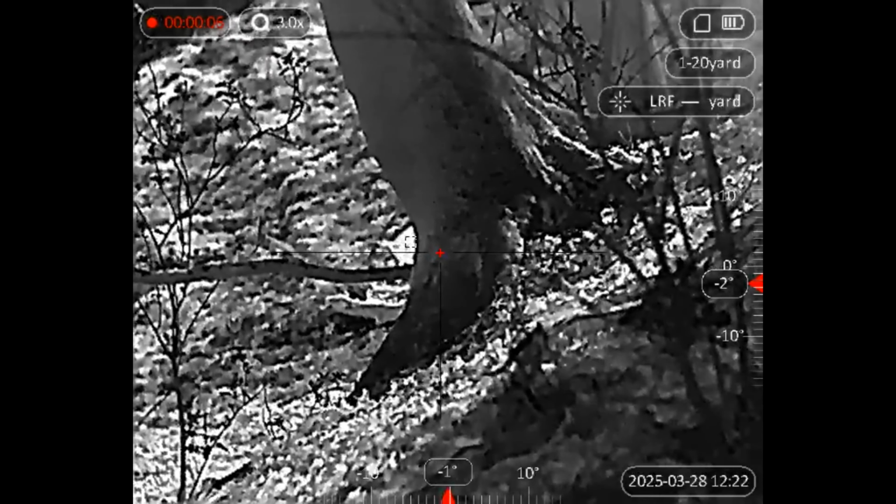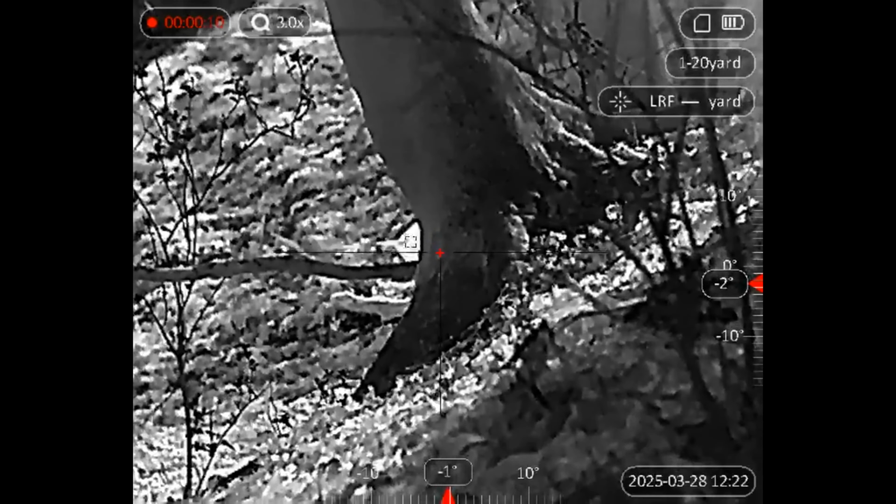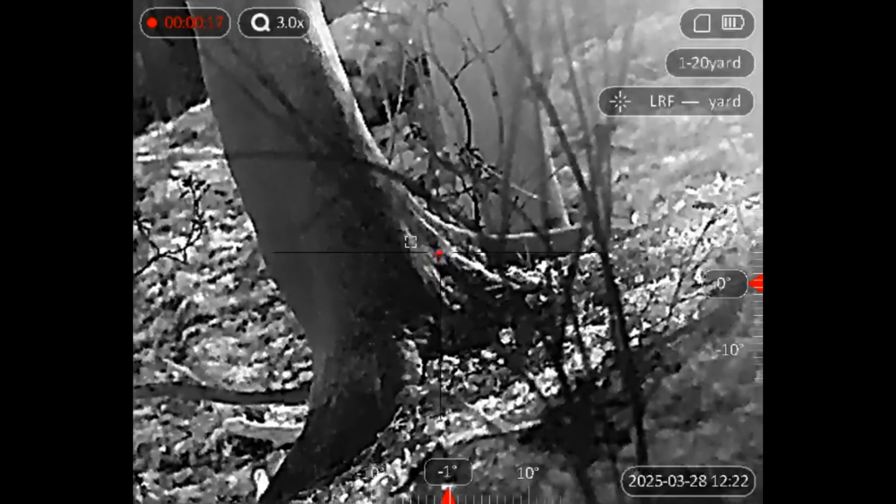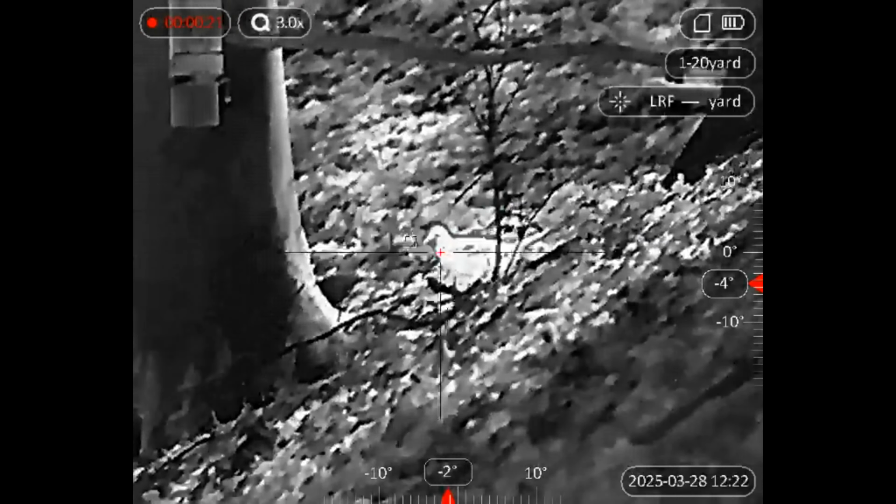It's a hen pheasant, but this is out of season, so it's not getting shot. It's gone behind a tree. She's back.